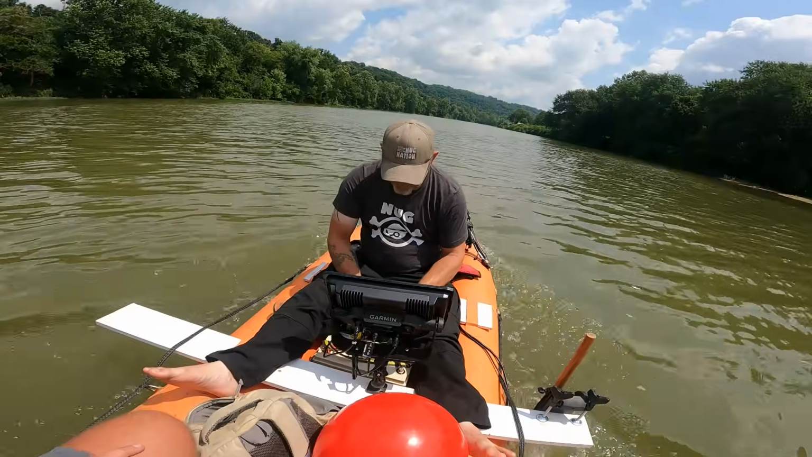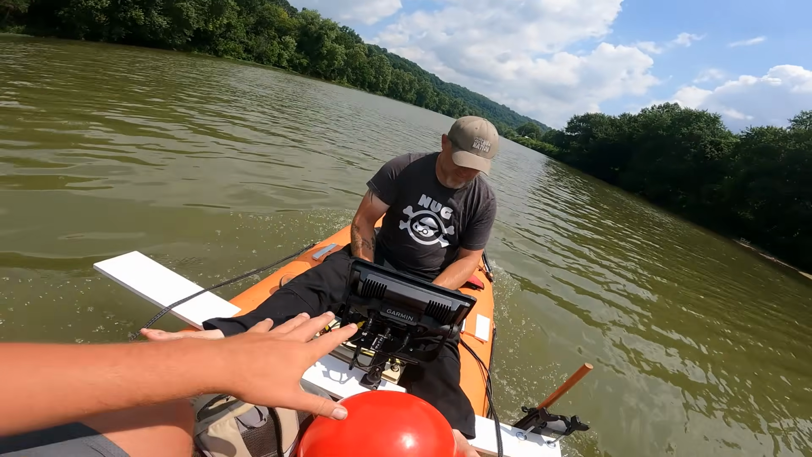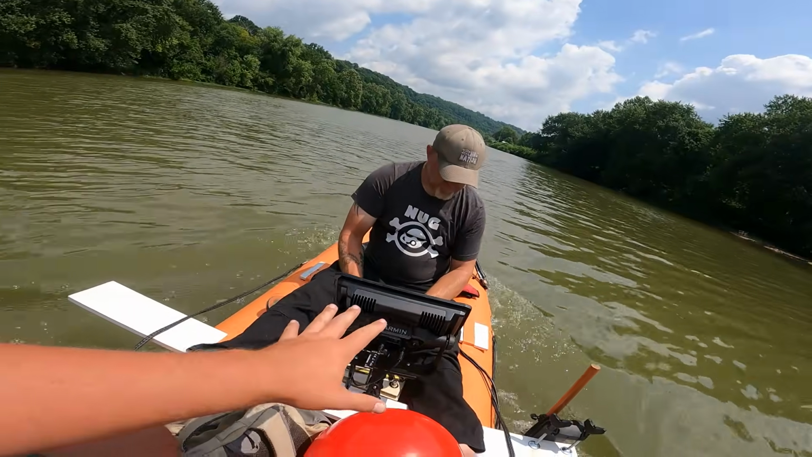We're out here on the boat searching. Jeremy's running sonar. I'm just steering today since I want to make sure our battery lasts, and my big sonar, his sonar, this Garmin, does a really good job.